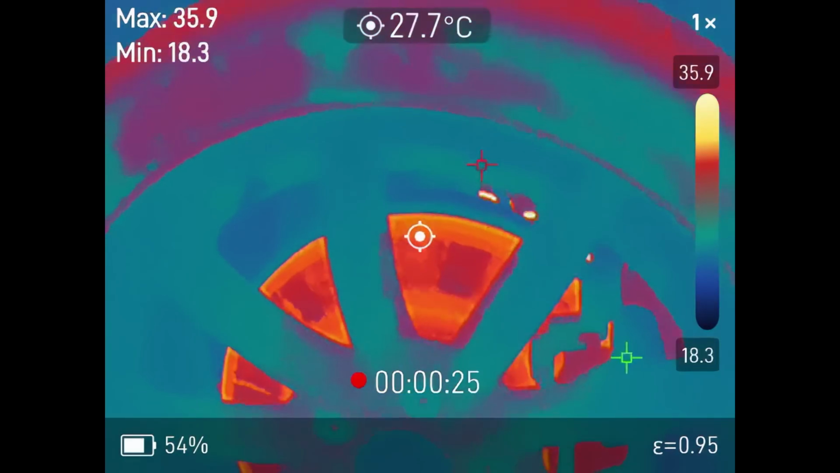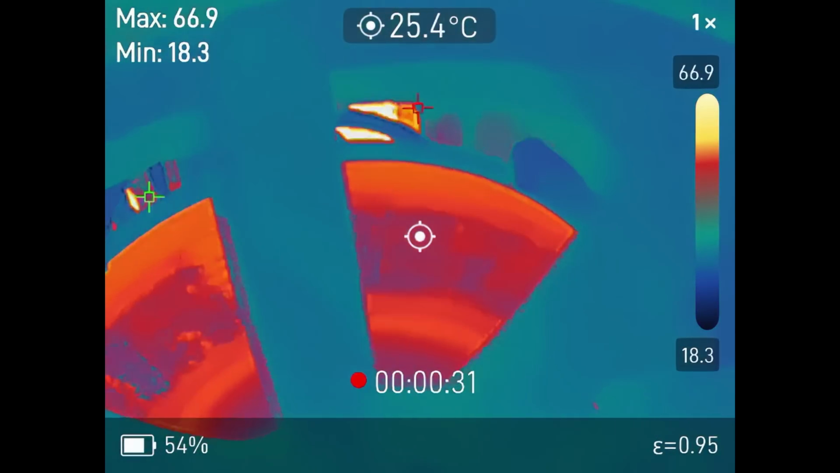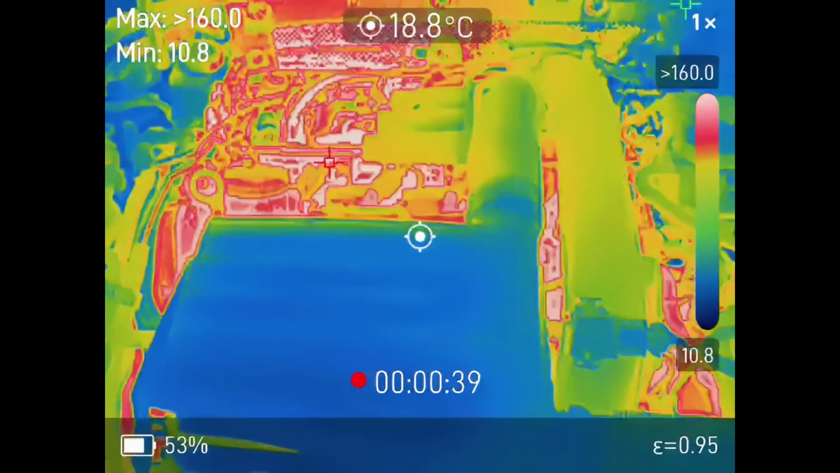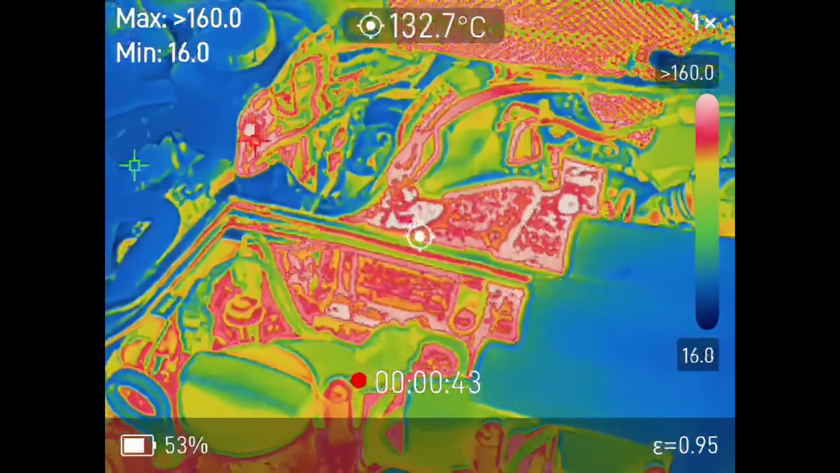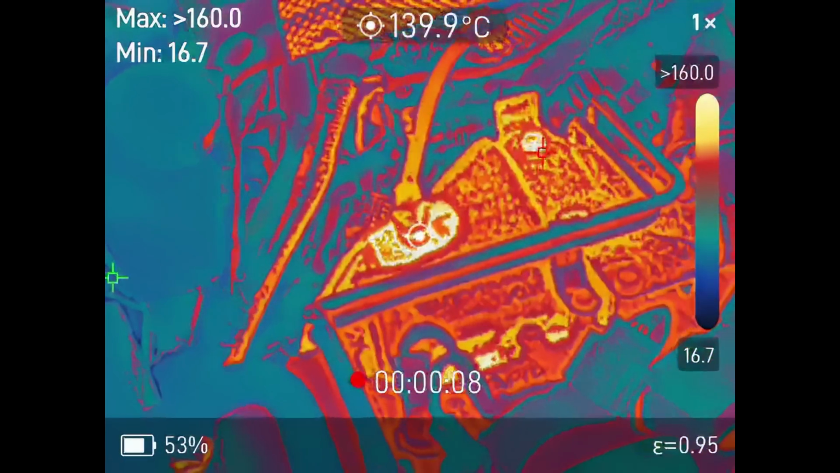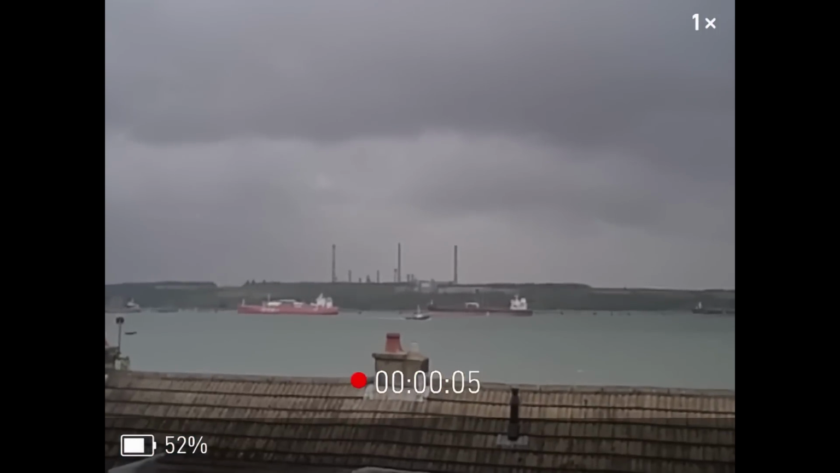Again, for automotive applications, these are really handy, especially when you're looking for things that you wouldn't usually be able to spot with your normal eyes. Looking into the engine bay, you can clearly see what is getting hot, what is not, what is dramatically hotter than everything else around it. You can see there that sensor off the back of the exhaust is extremely hot and very visible under the thermal image.